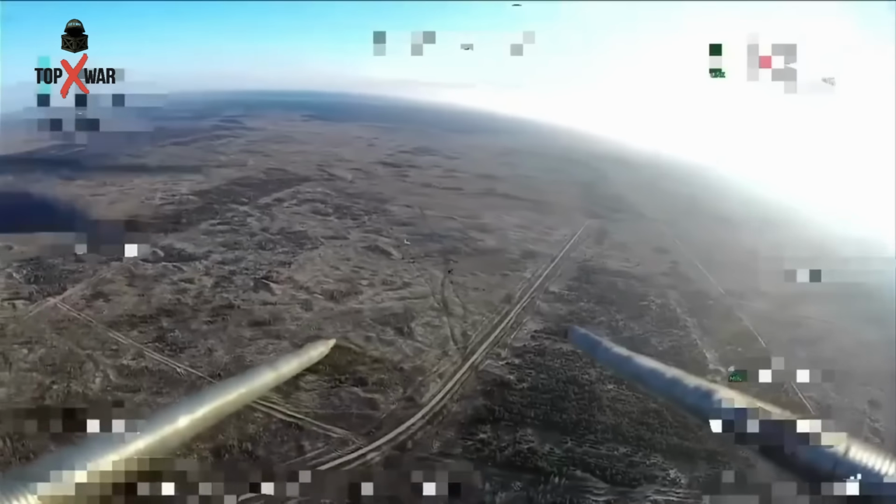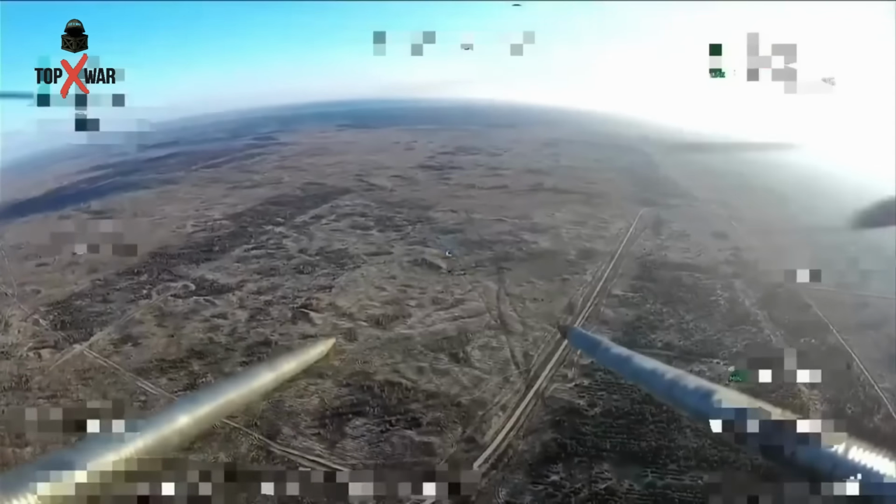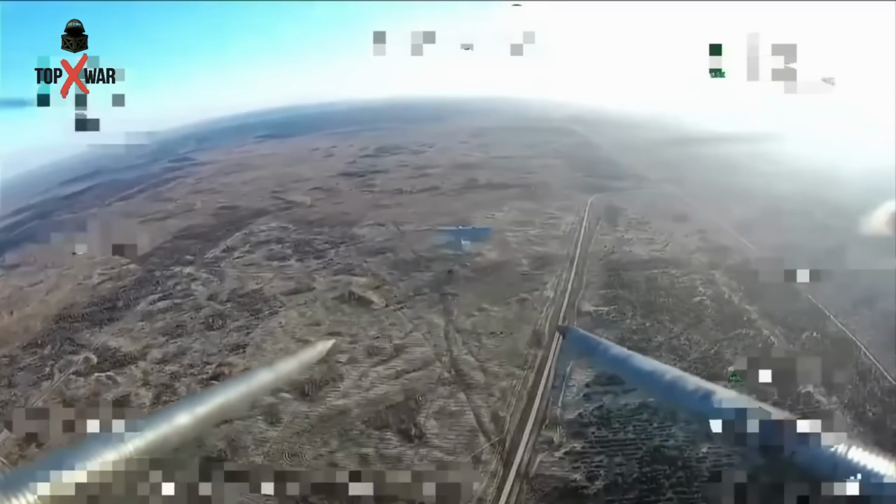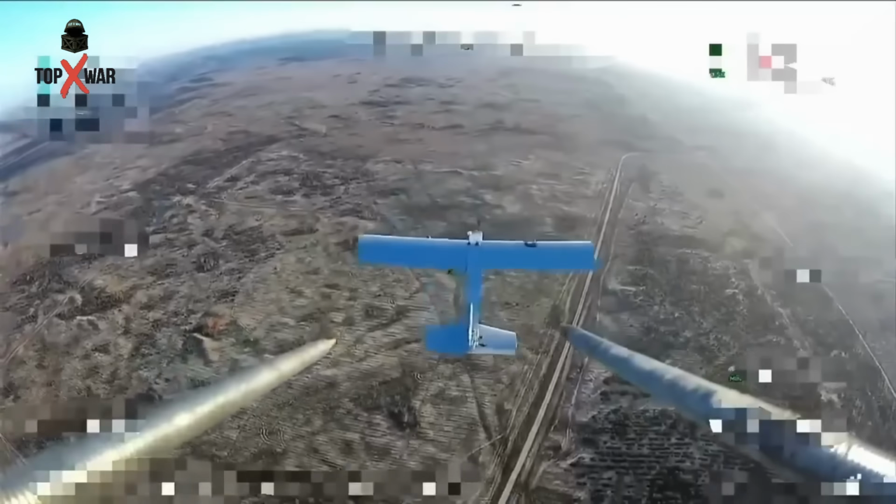A Russian-made drone successfully neutralized a Ukrainian Dart UAV using a direct collision maneuver, completing the strike without sustaining any damage. The operation demonstrates the effectiveness of Agile drone tactics in countering enemy unmanned systems.